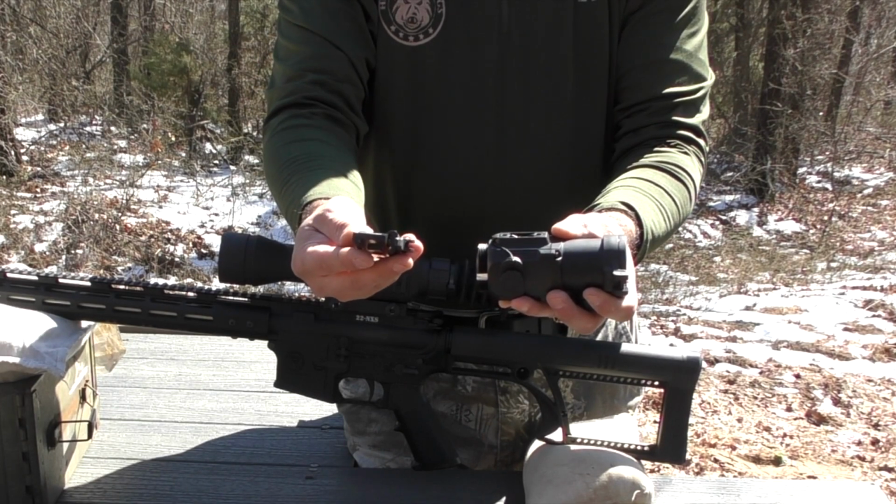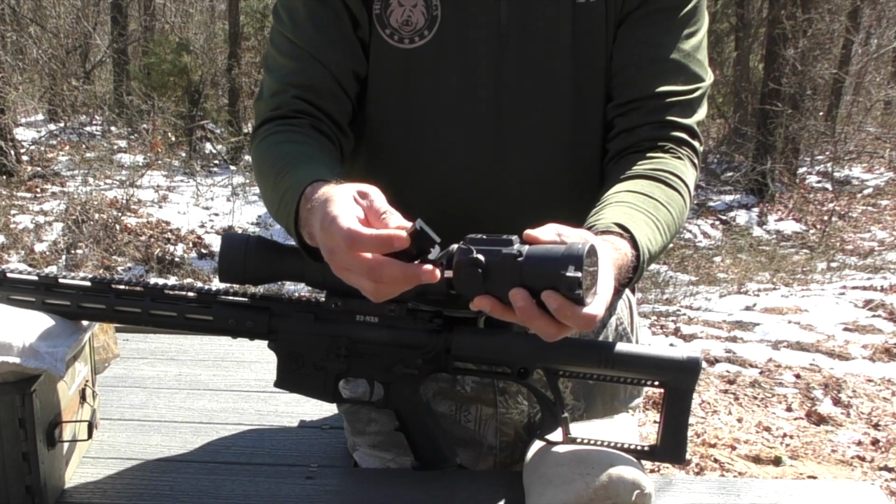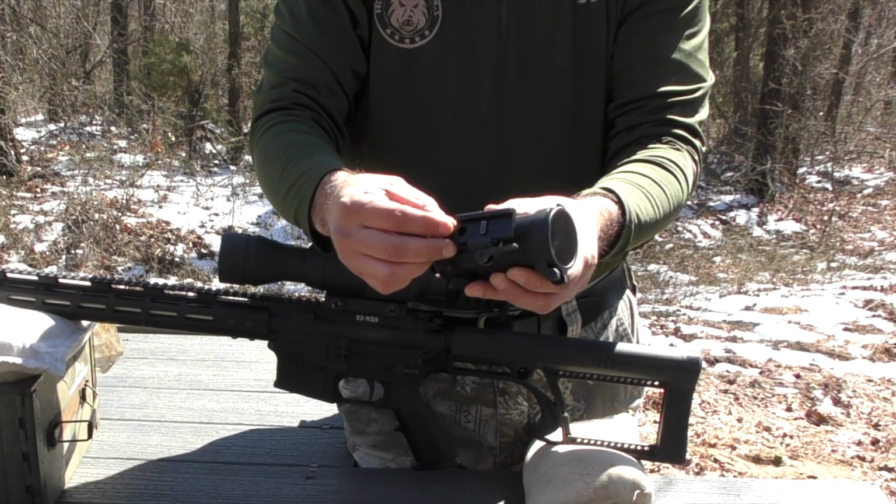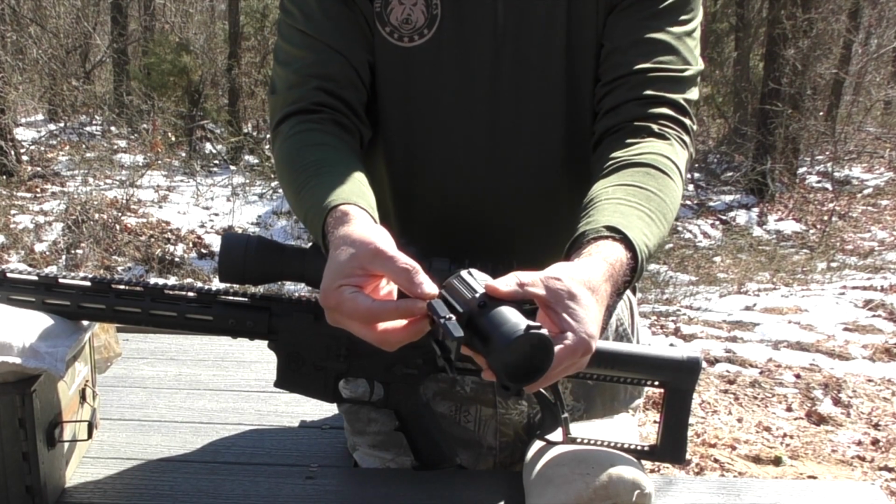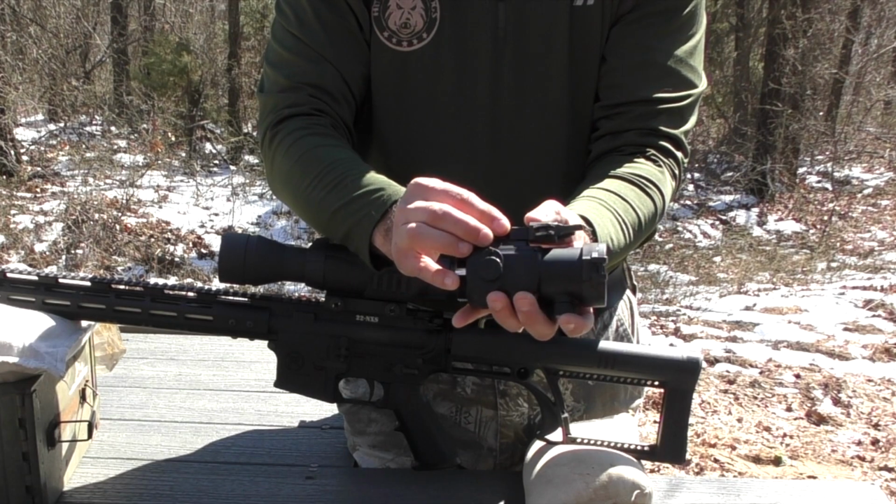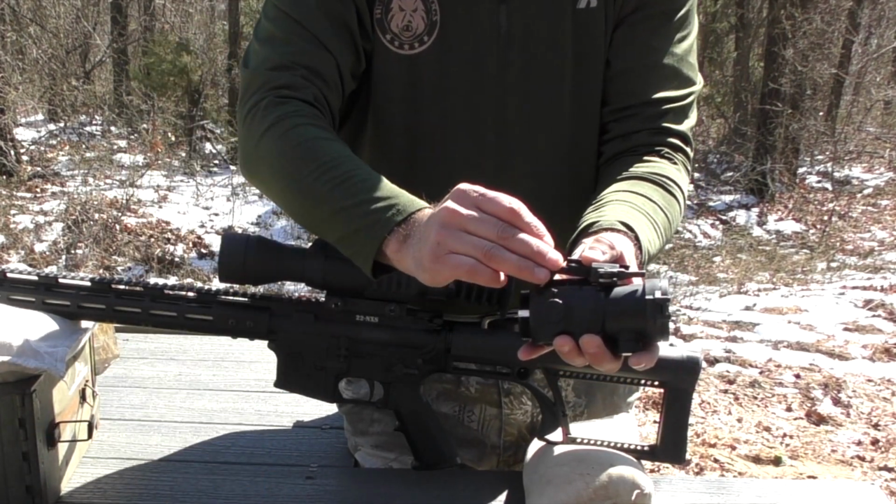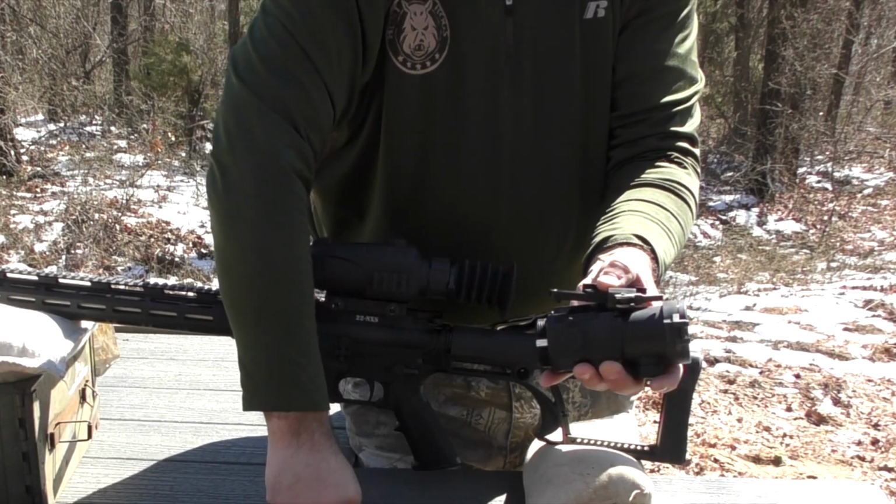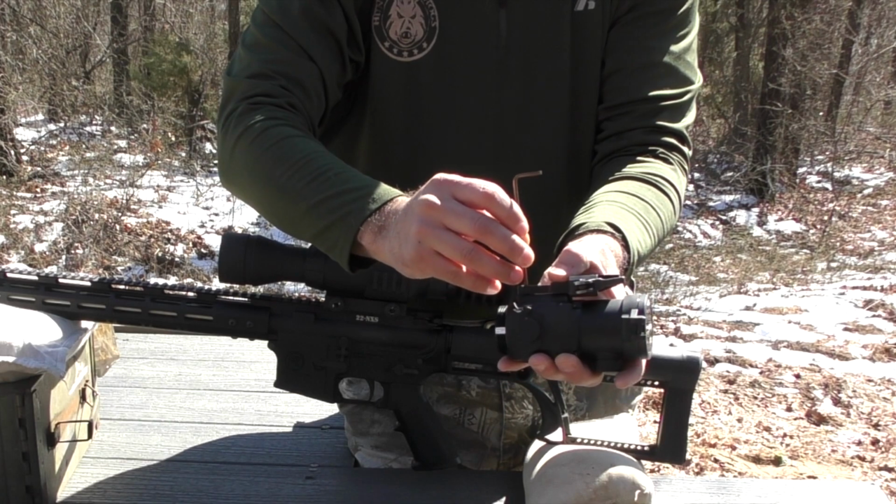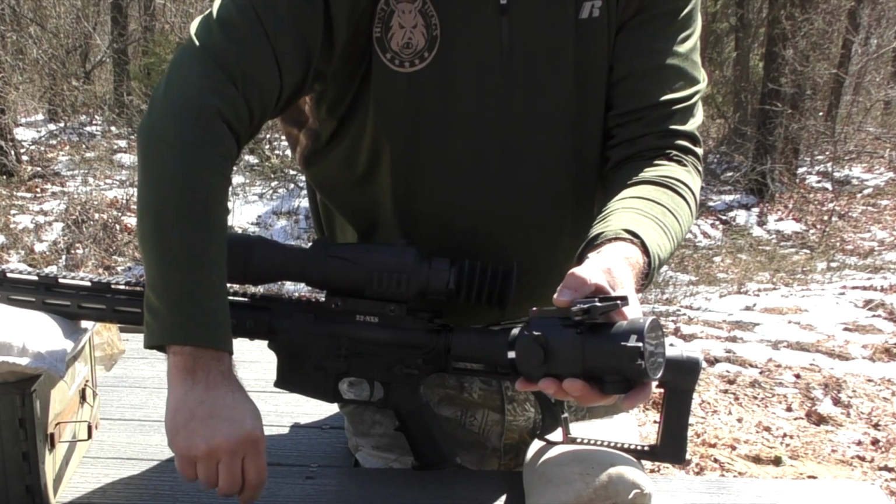The way that this mount goes on is the Bering Optics logo goes towards the front, and it is not keyed, so to speak, so it just fits flat. It's a flush mount application of that rail mount, and I've got a couple pan head screws here, so I'll drop one in from the bottom using an Allen head wrench. I'll go ahead and get that started.